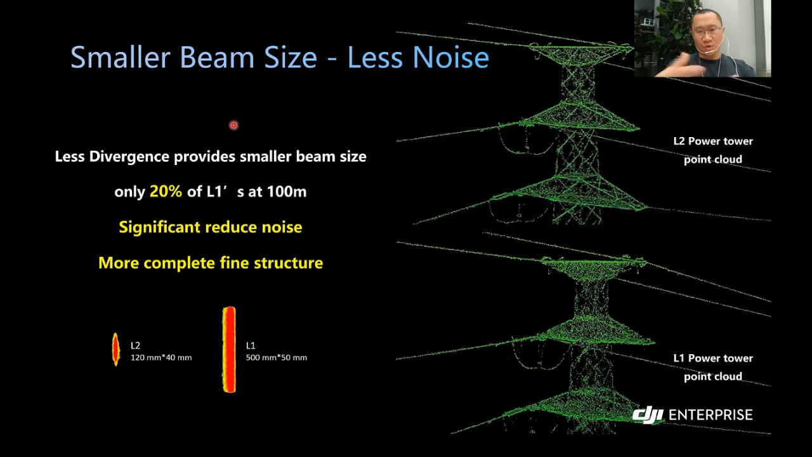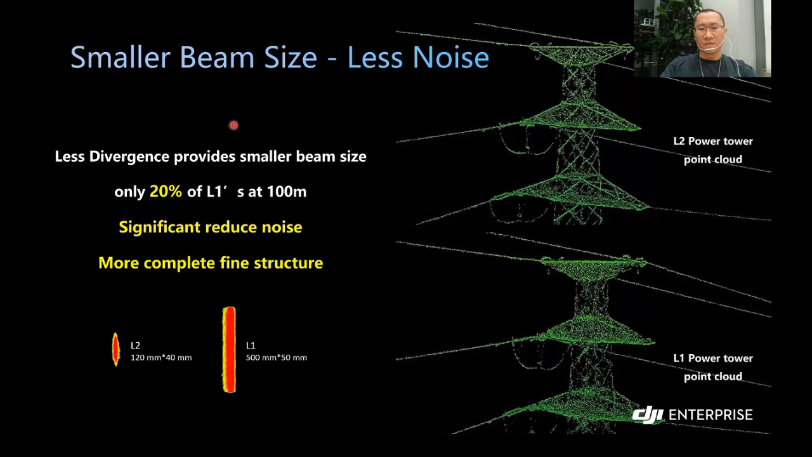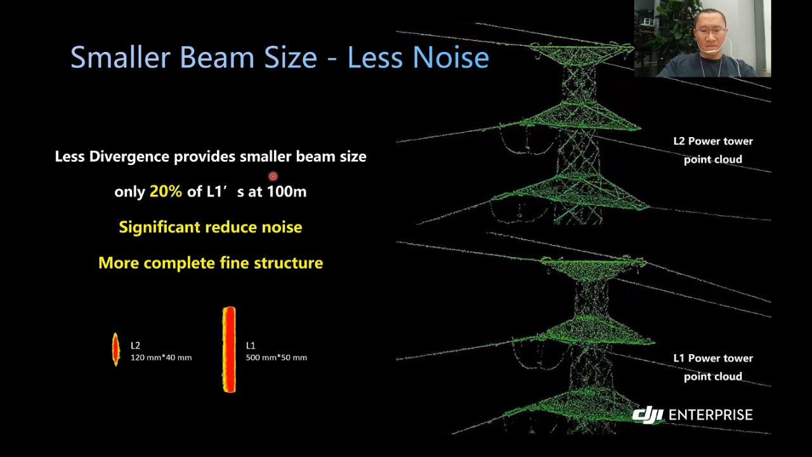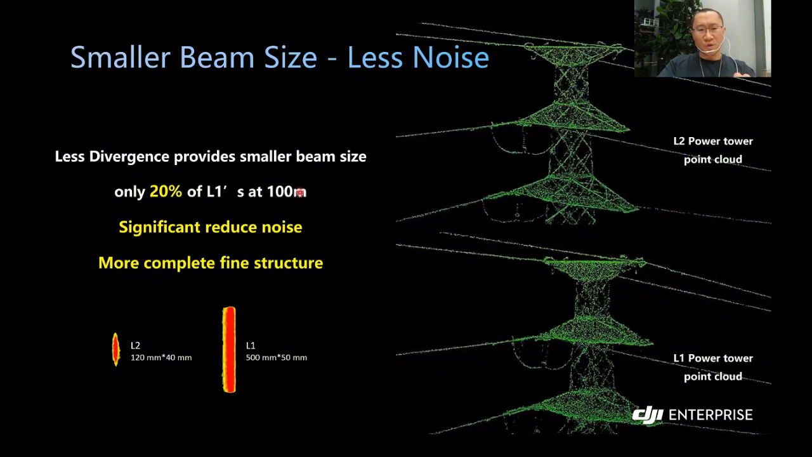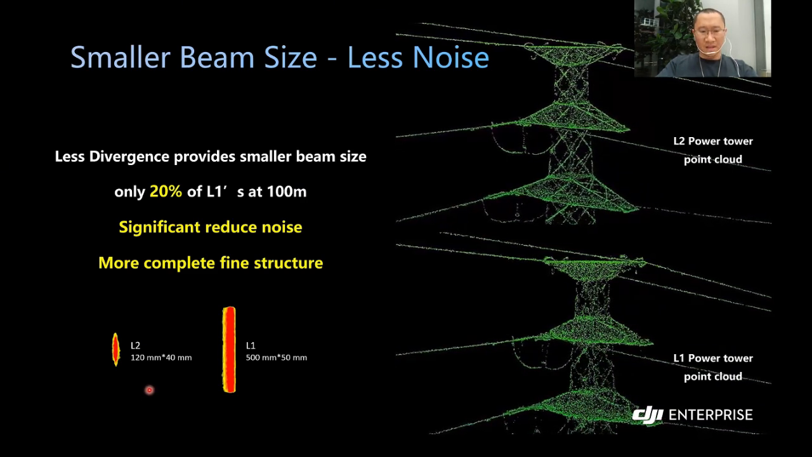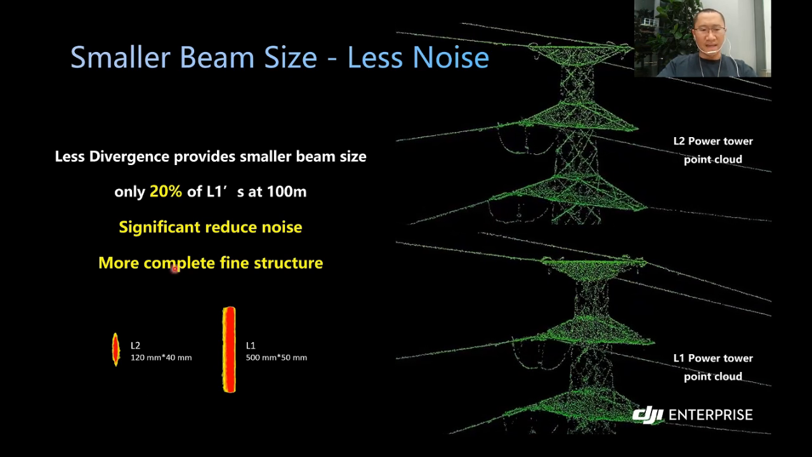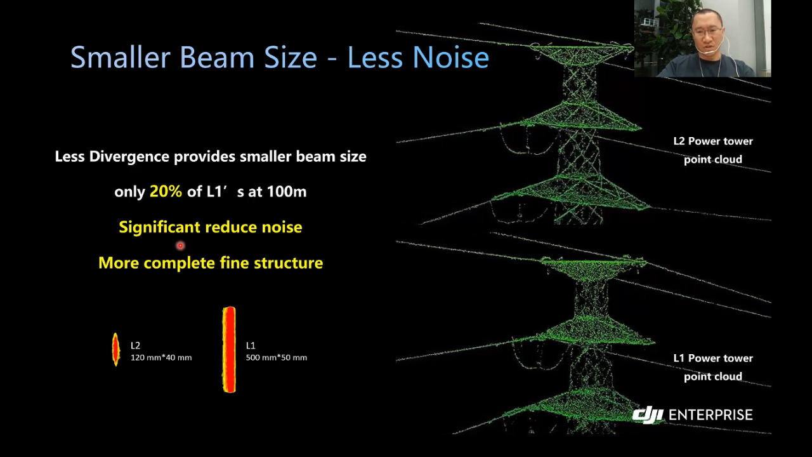And with the improvements of the LiDAR sensor, the L2 now has a smaller beam size, which means less noise. Less divergence provides a smaller beam size. Now it's only 20% of the L1's at 100 meters away. I have also attached 2 pictures at the bottom just to give you an idea of how it looks. It's really very small. In this way, it can significantly reduce the noise, and we will have more complete fine structure.